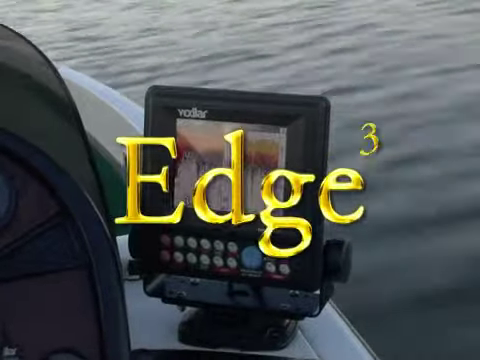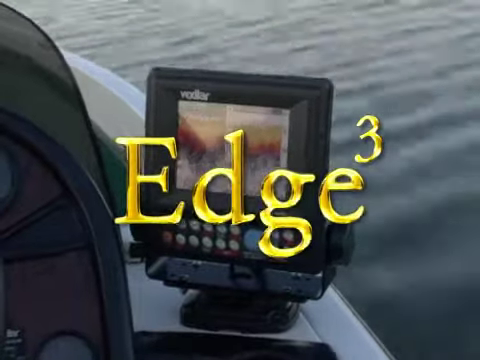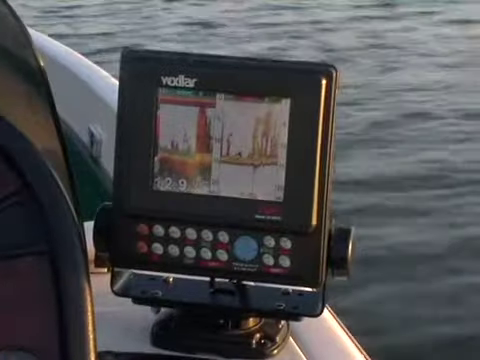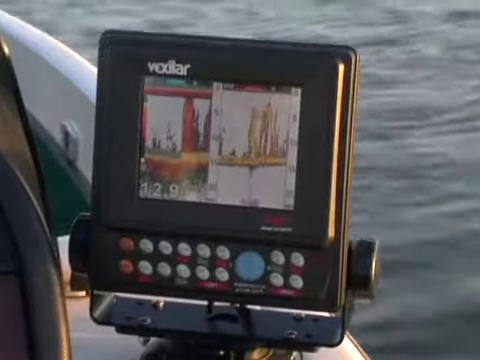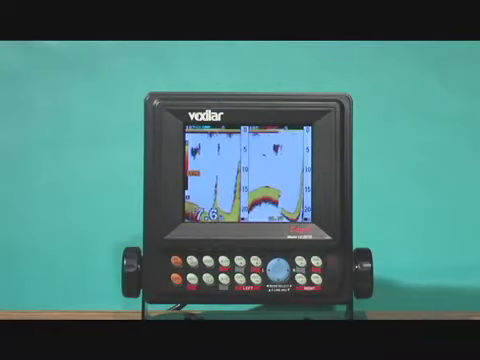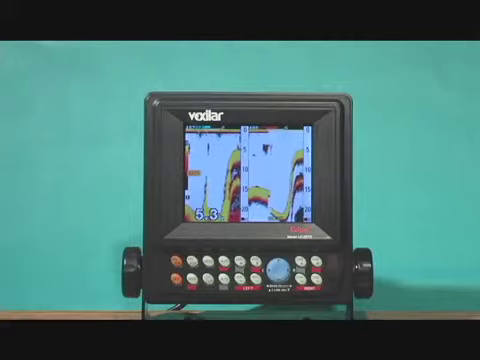Introducing the Edge 3, the next generation of the Edge family of true dual sonar systems from Vexilar. The concept behind the Edge system is its ability to look at the same bottom area using two different types of sonar. The Edge is actually two sonar depth finders built into one unit.